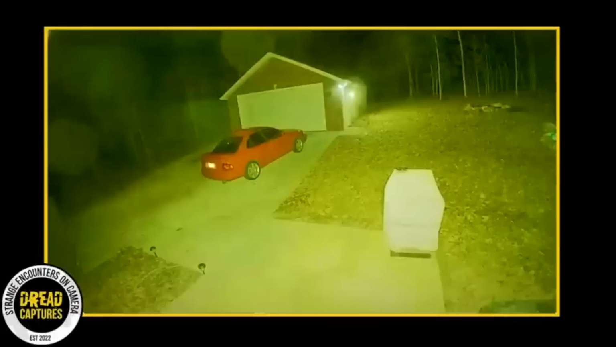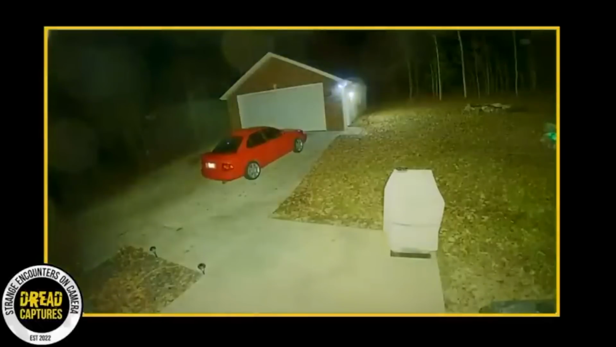After this strange figure vanished from the frame, a motion-sensitive light in the area suddenly switched on. This leaves us with a couple of burning questions. What exactly triggered the camera to start recording in the first place? And what on earth was that odd entity that appeared on camera?